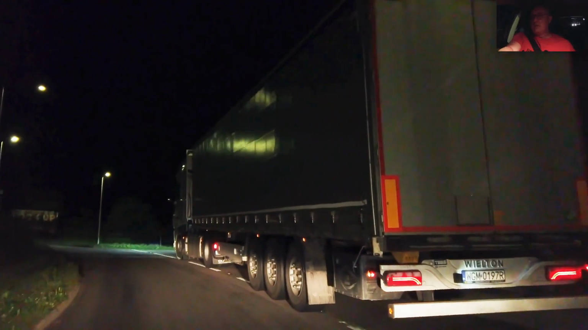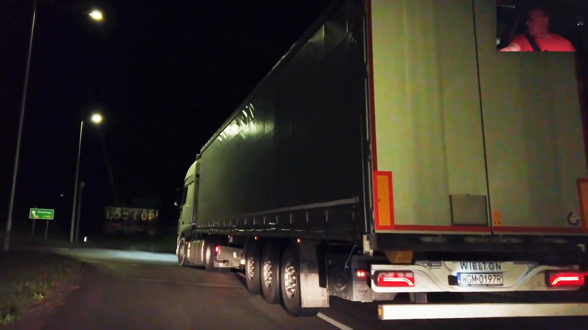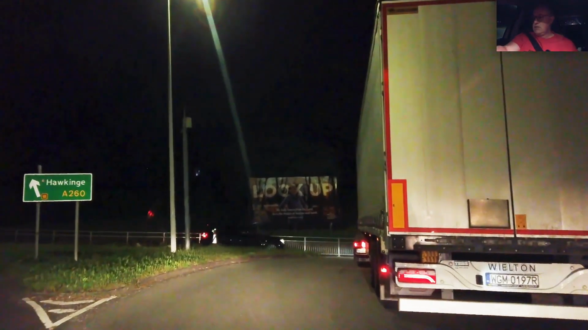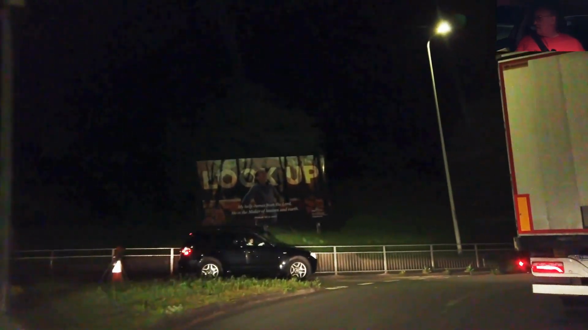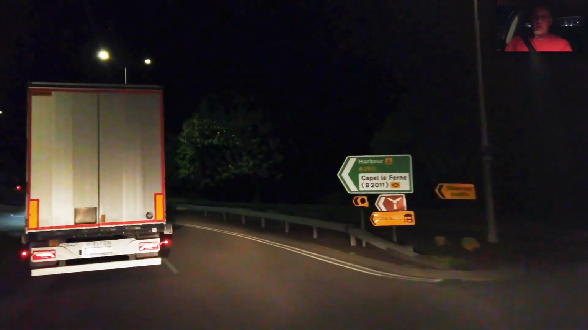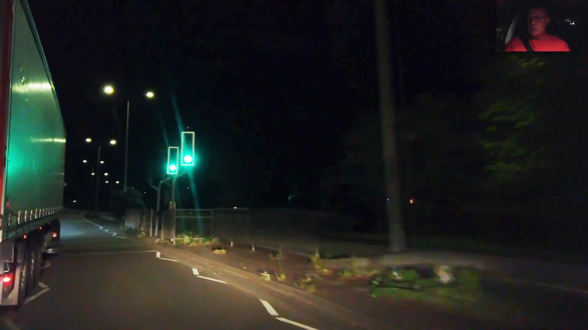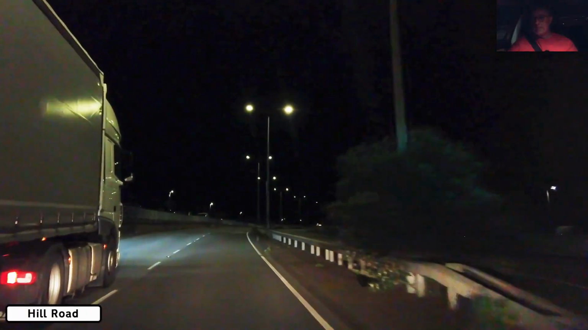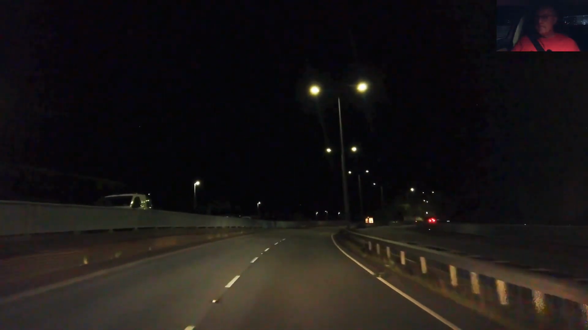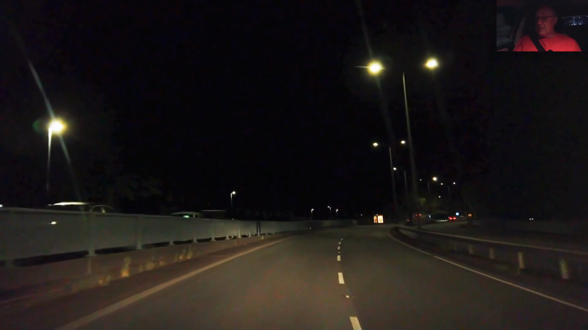Trucker's obviously going to go straight across, but he's used to being in a foreign country. But it's kind of a dual carriageway, so I'm going to get past the trucker so that I don't have to follow him all the way to Dover. Still a 30 zone, of course, but I had to accelerate to get past it.